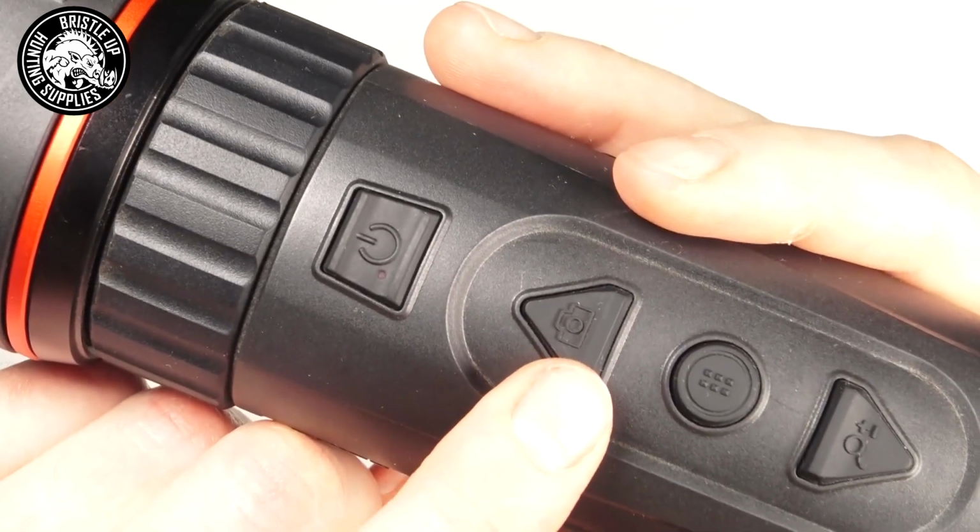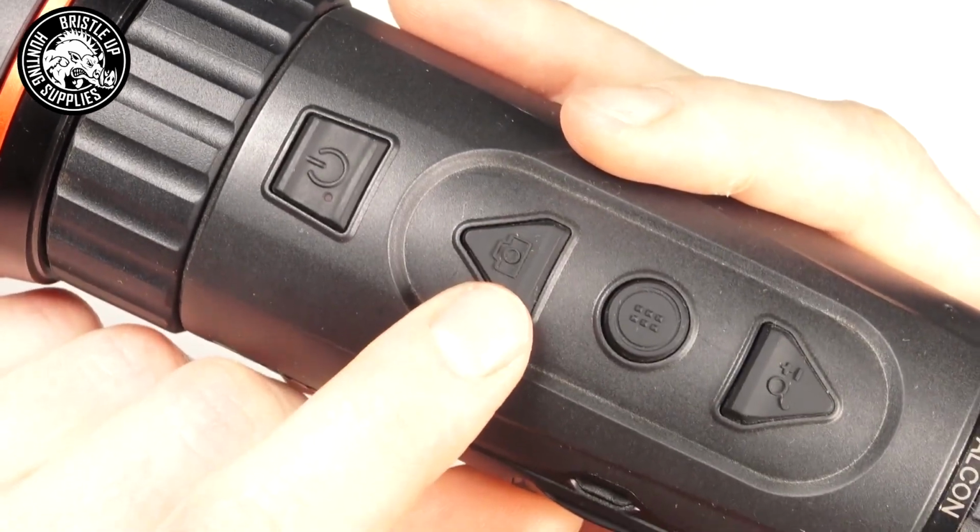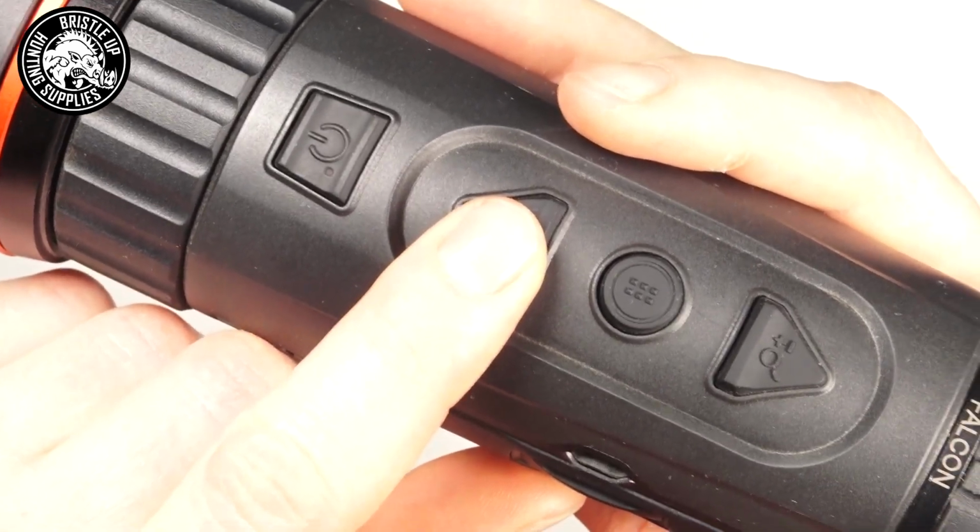Now, as we move up here, we have our picture and record button. If you just press this once, it'll take a picture, and if you press and hold it, it'll record.